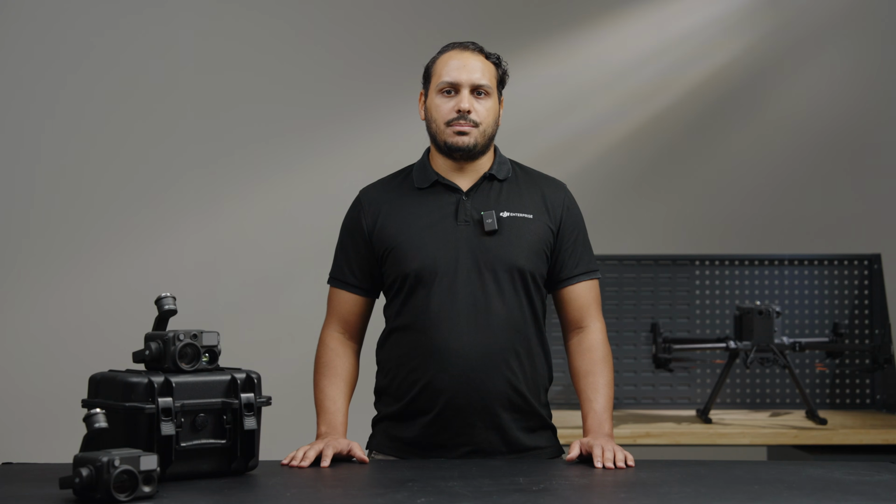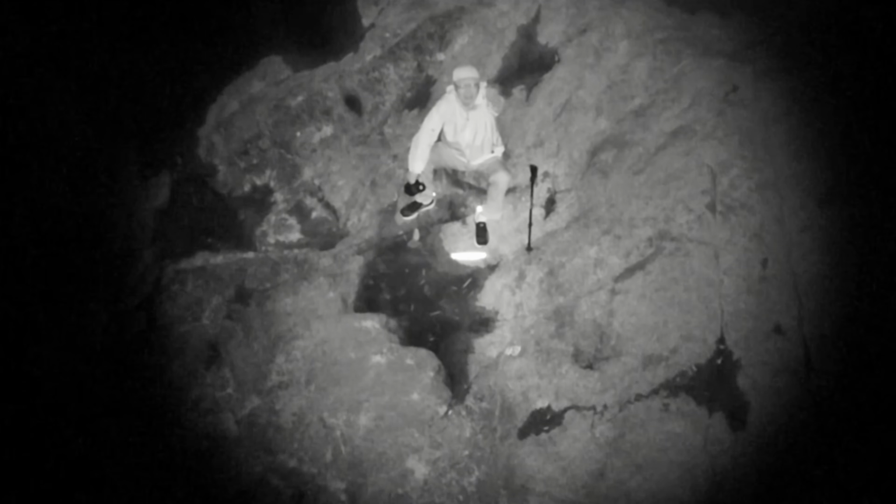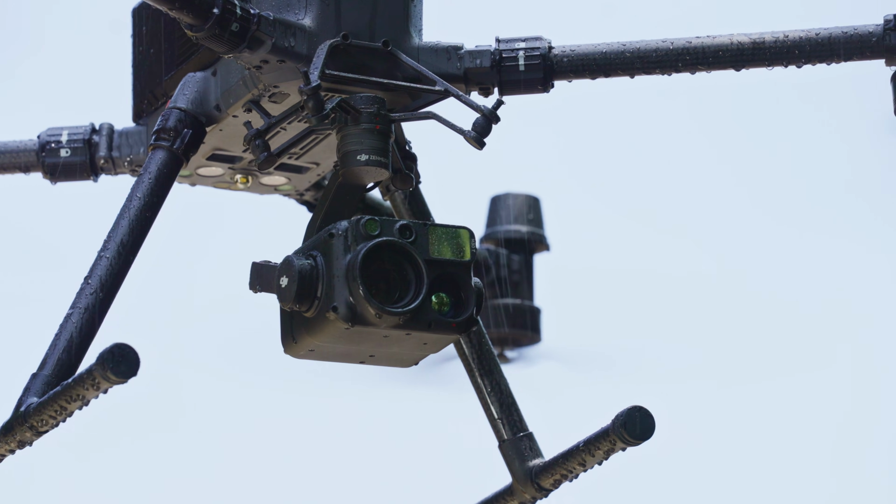But you may ask, what if I need to operate in extreme dark environments? For pitch dark conditions, we're introducing the new near-infrared auxiliary light. This light can illuminate the camera view, but it's not visible by human eyes, making it especially helpful for discreet missions. Once turned on, the camera view will switch to a black and white mode simultaneously, and the auxiliary light will provide additional illumination to the zoom camera view.